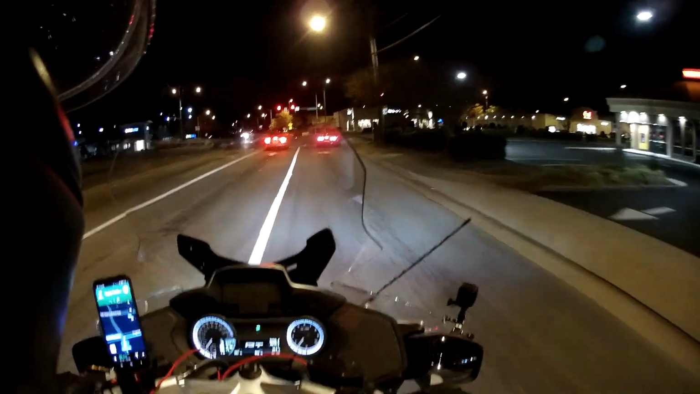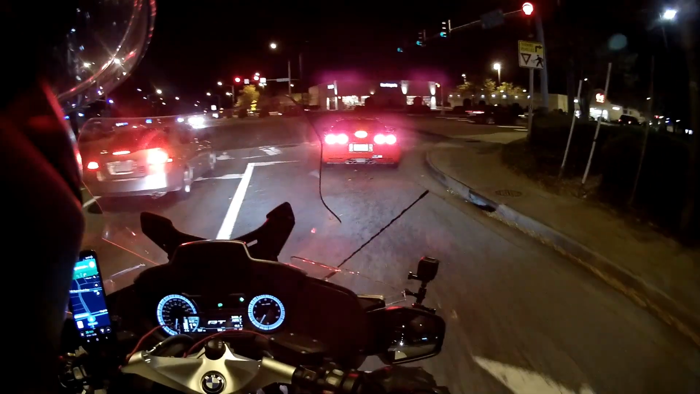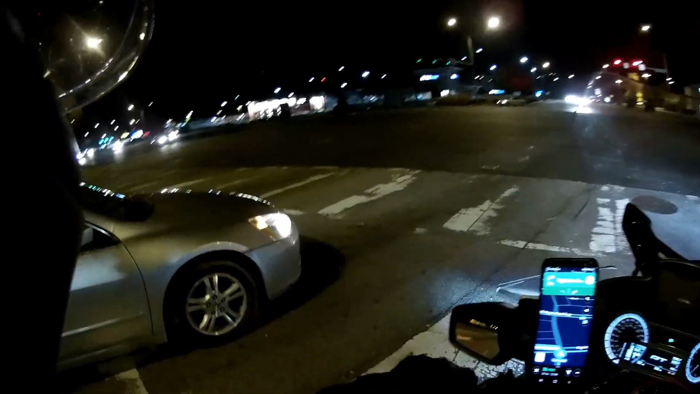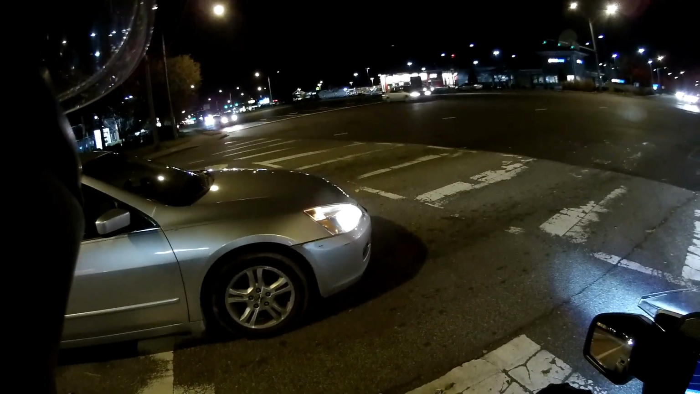And now I'm about to turn onto a main road where there's lots of lights, and it wouldn't matter what sort of motorcycle I was riding. I could even turn the lights off, be able to see. Well, although turning off the lights would be a little bit dangerous, but as you can see, there's plenty of light here.